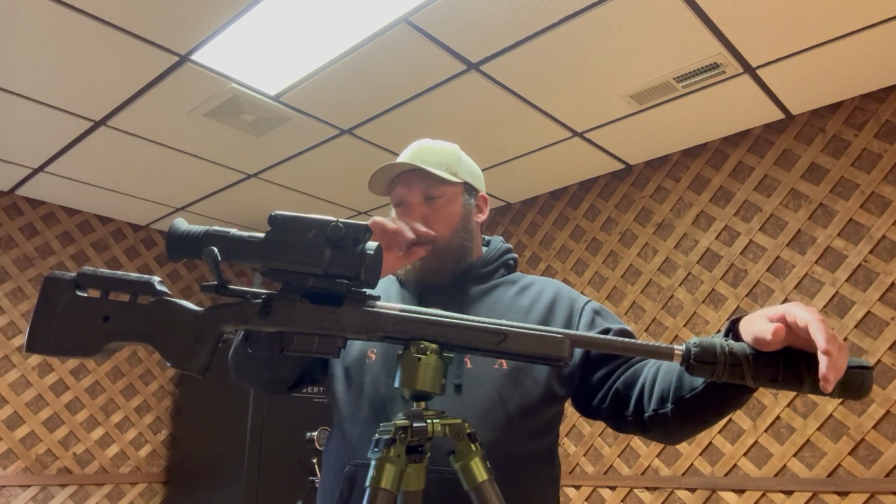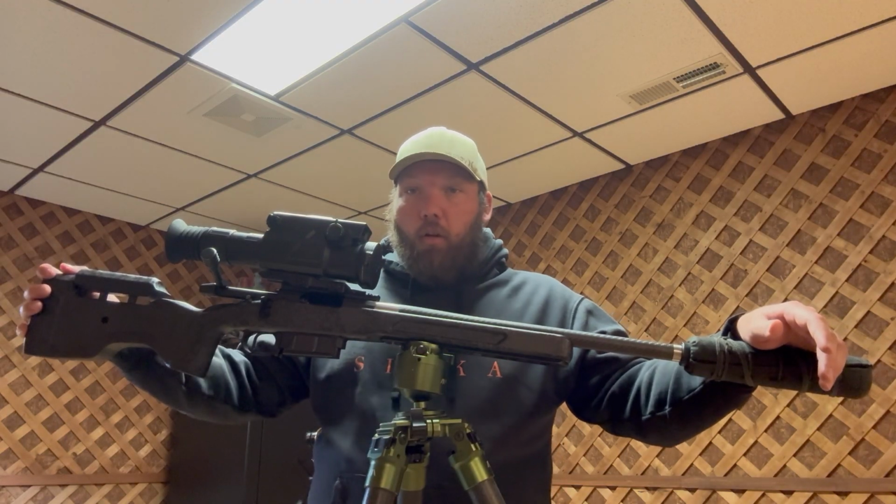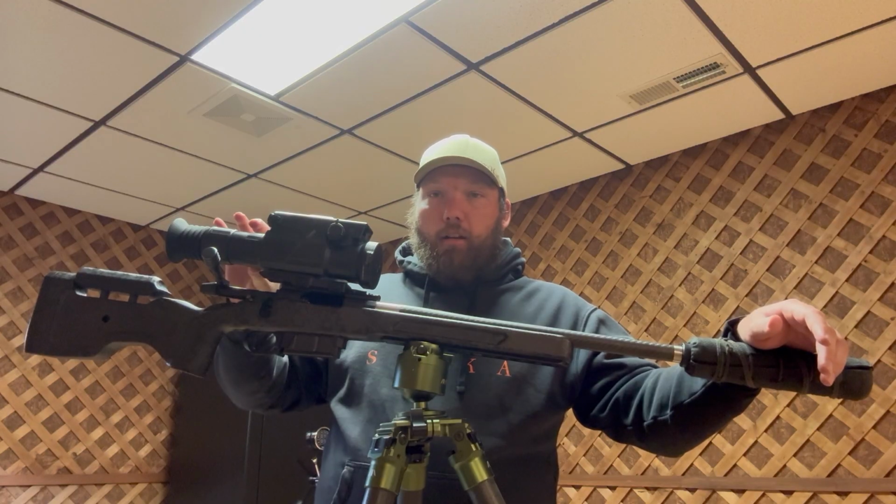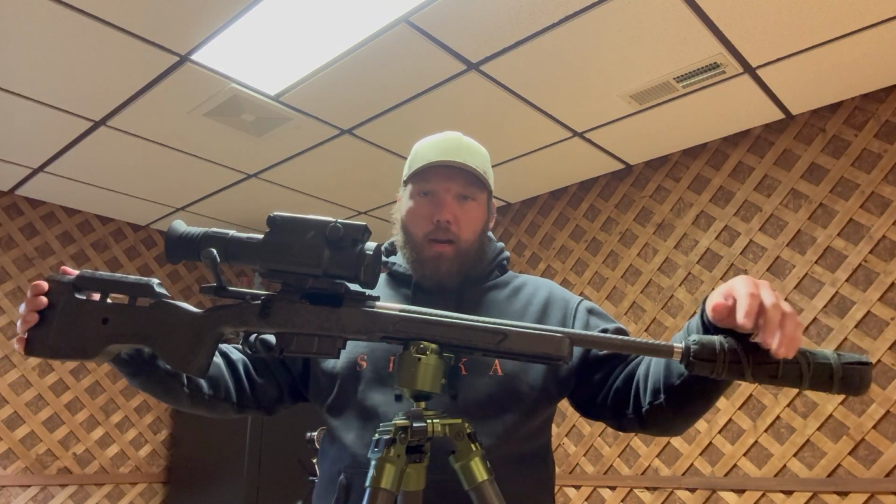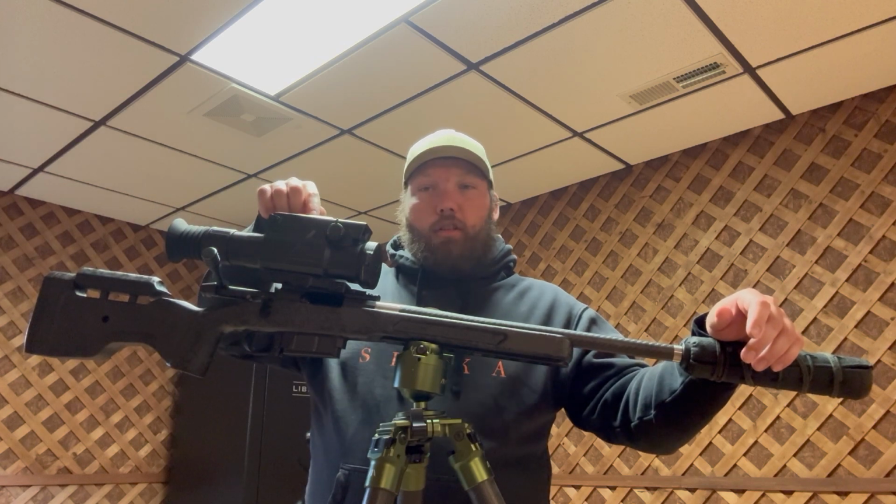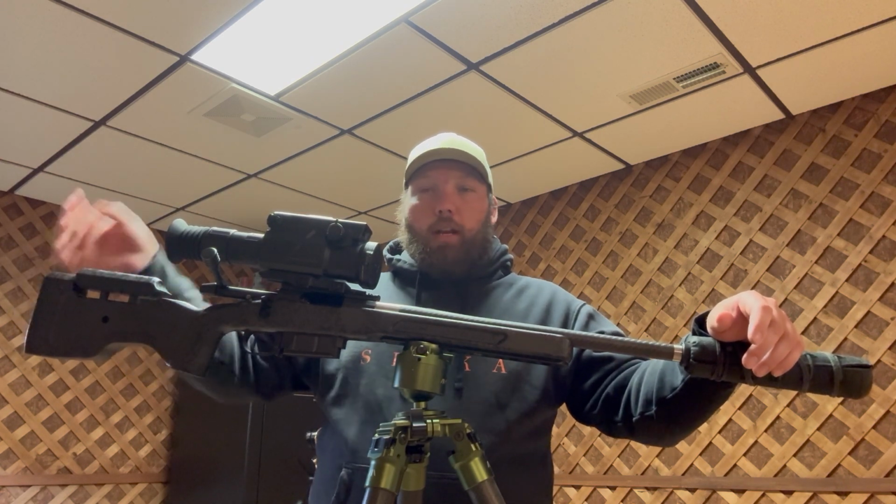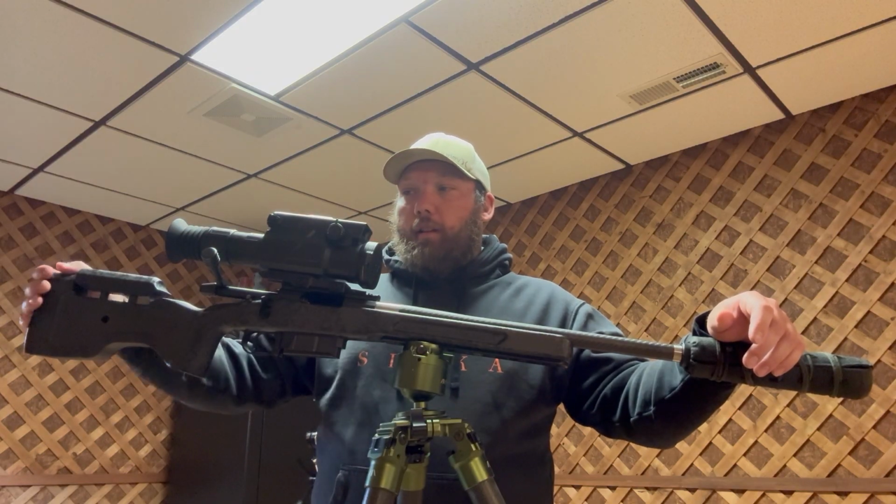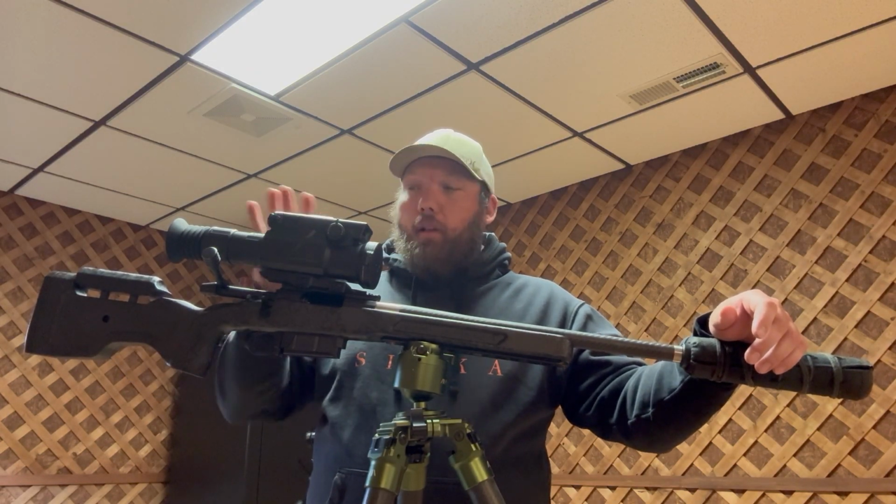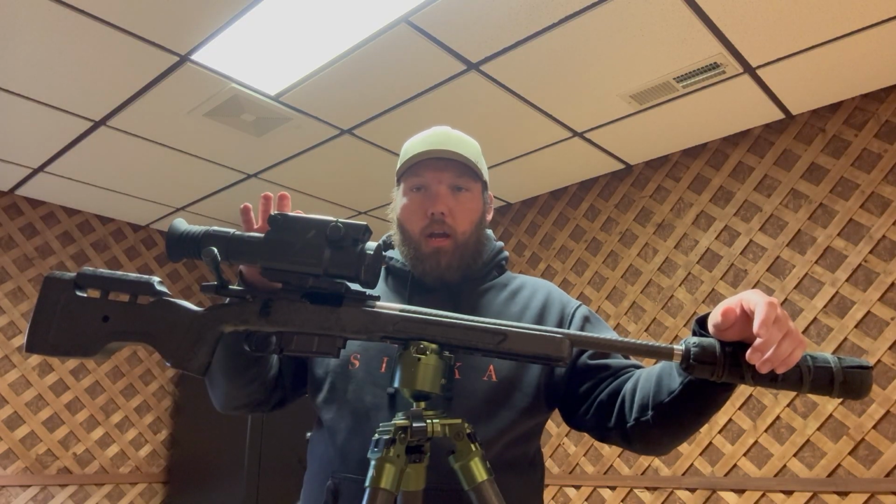By far the easiest to use out of all the scopes I've had. The zoom being just a knob back here that you turn instead of a button that you press and then have to cycle through them. The rangefinder is just the front button on it, and it ranges quick and it gives you a holdover and stuff very efficiently.